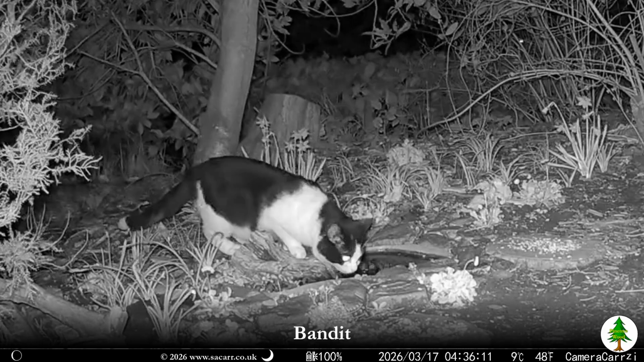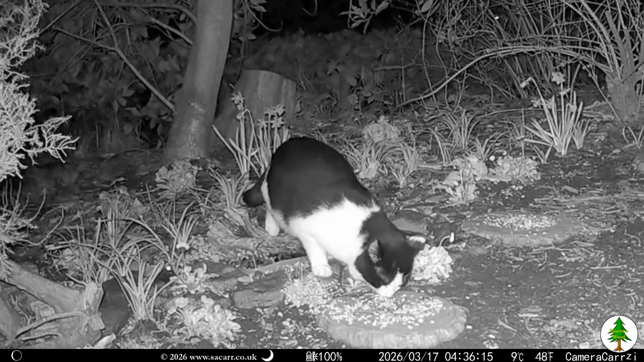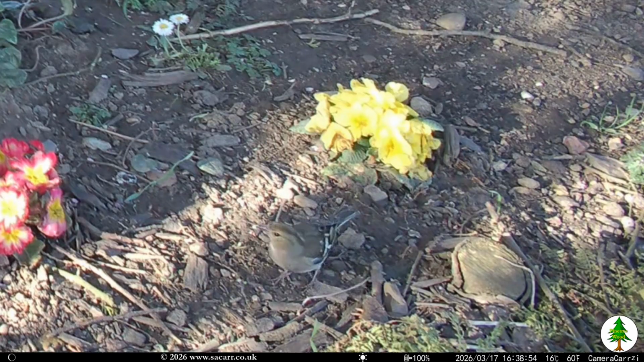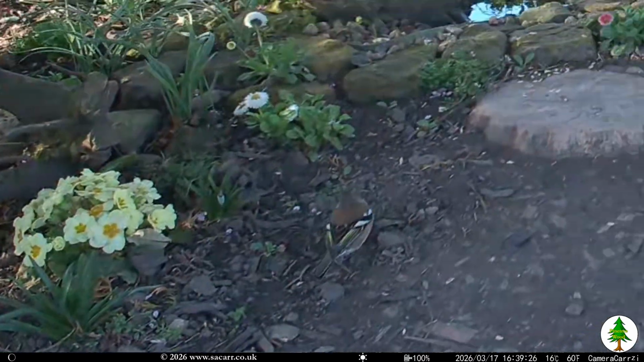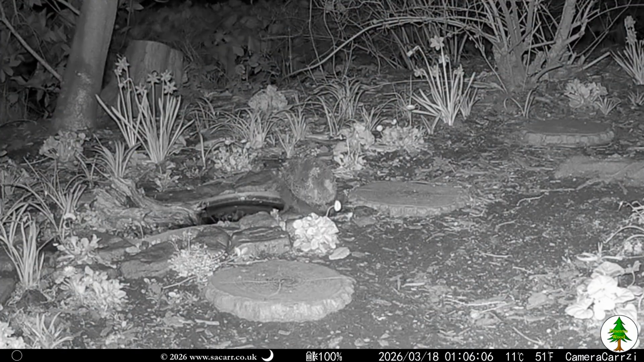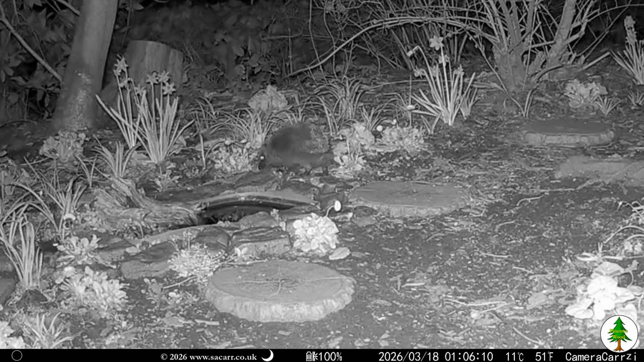Bandit could smell something around the pond, possibly the mice, but ended up eating seed. Chaffinches were seen again on the 17th. Both hogs were out on the morning of the 18th, seen 3 hours apart.